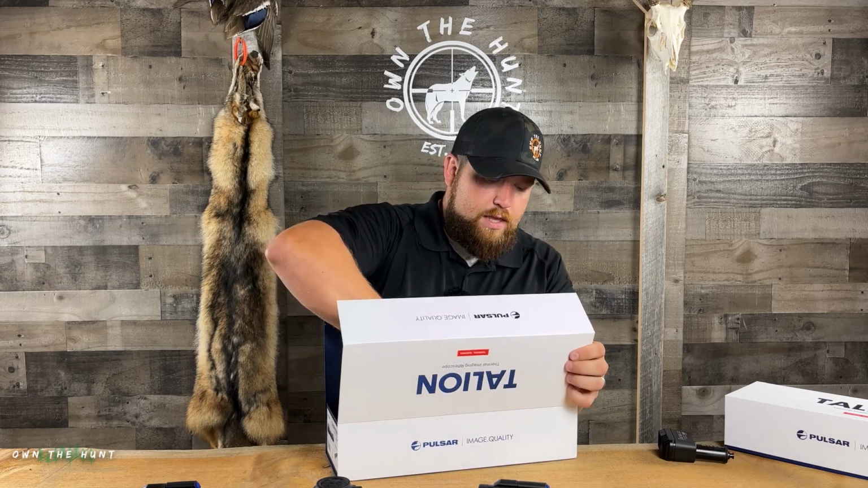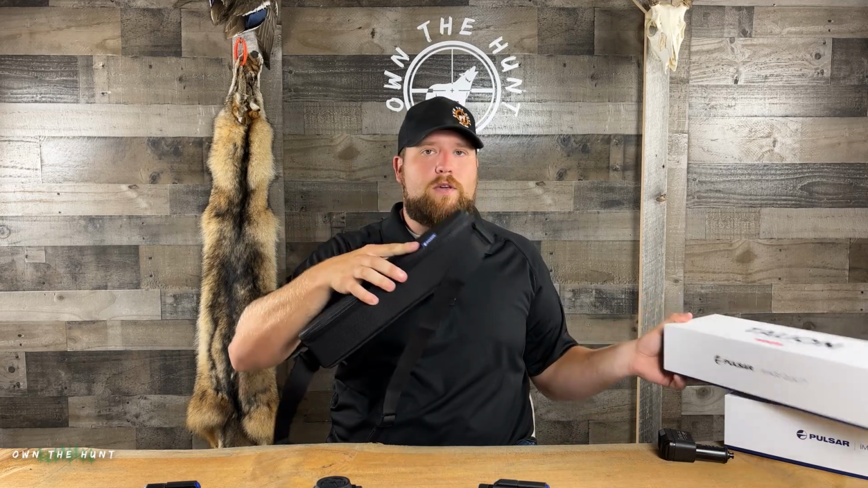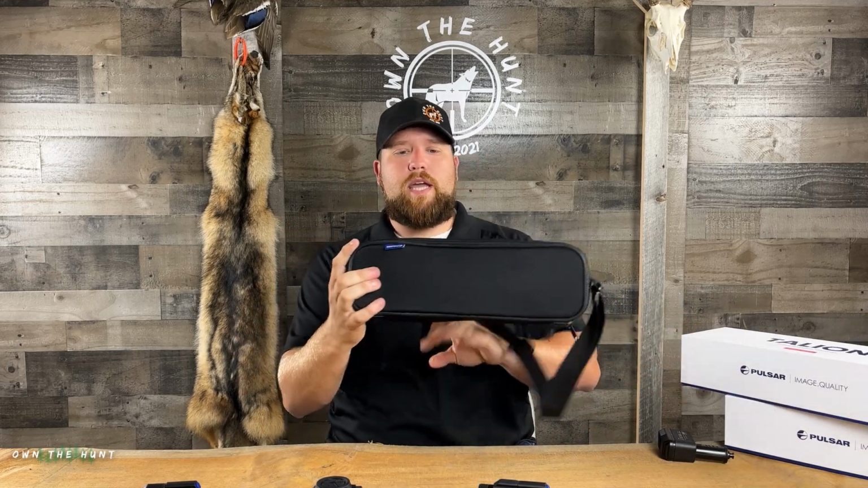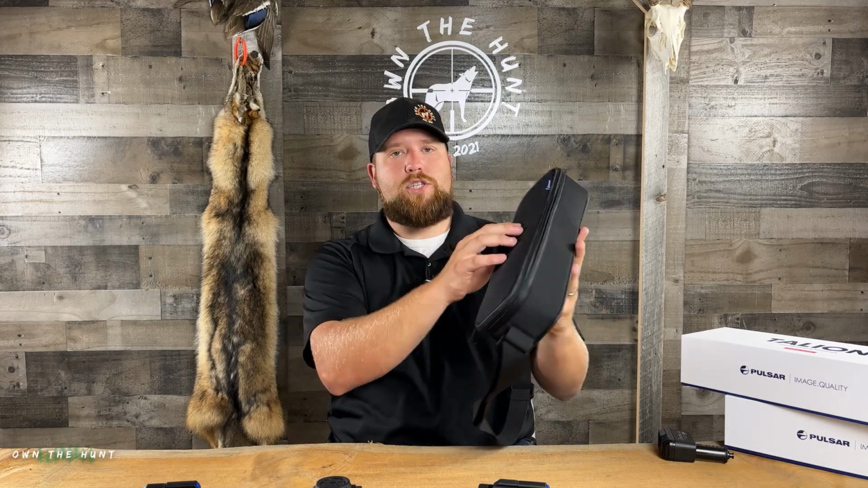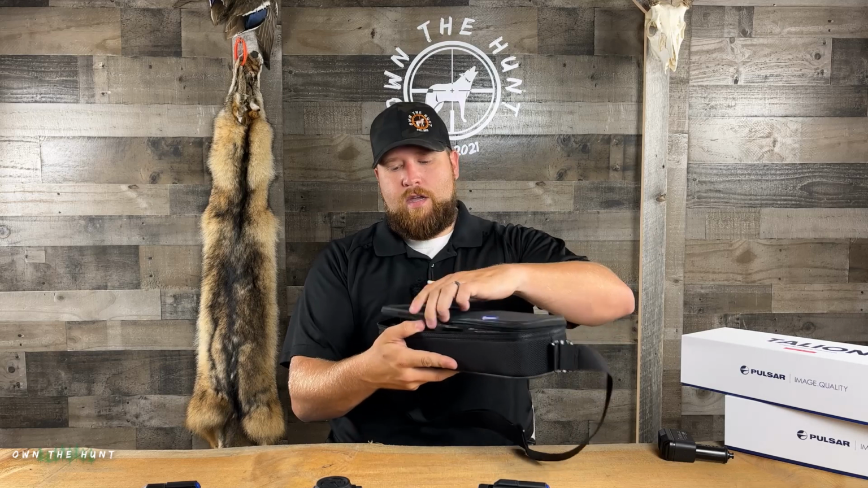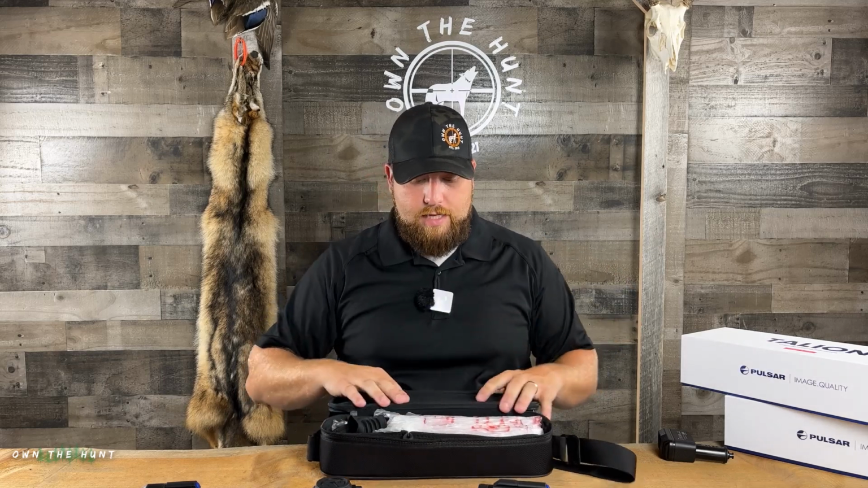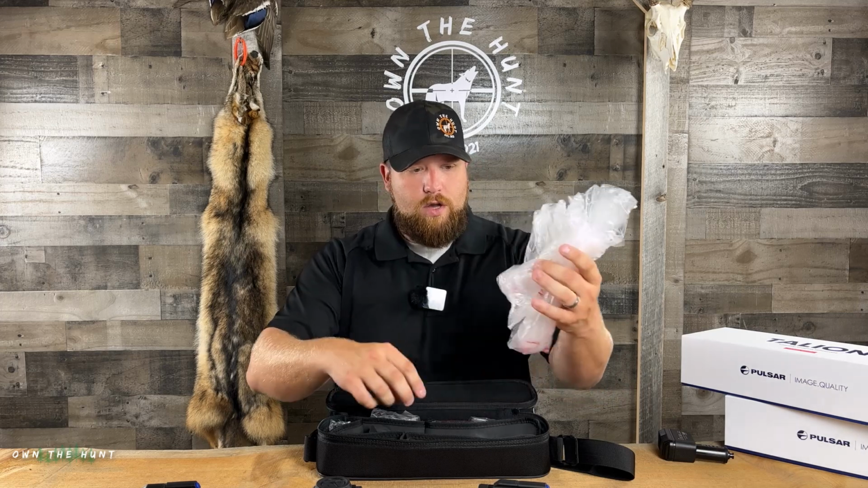They come with a nice carry case, if you care about that. Pretty standard of Pulsar. This is pretty much what all the Pulsar units ship in. A soft padded case with a zipper. Gonna pop it open. This one has all the plastic stuff, because it's gonna probably get resold. So we'll set that aside.